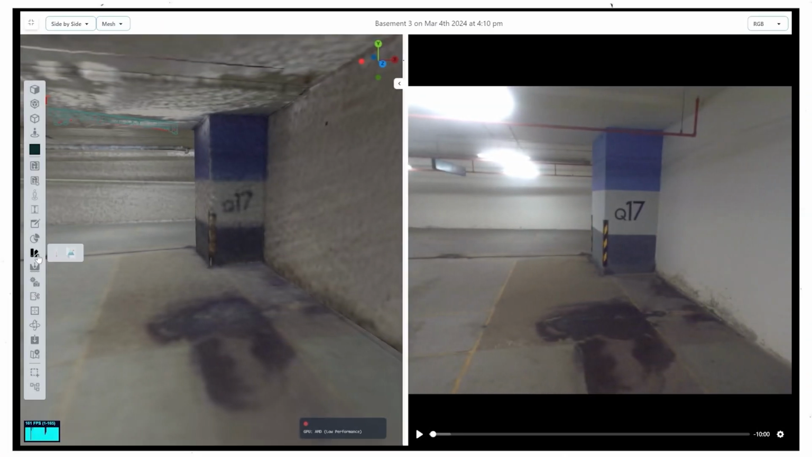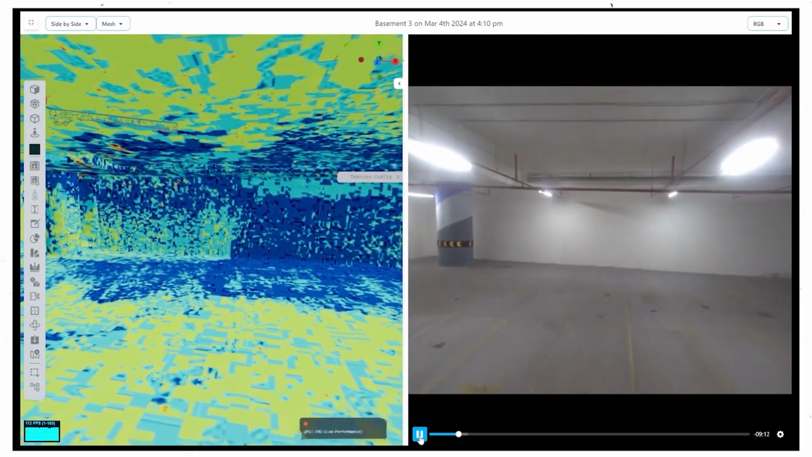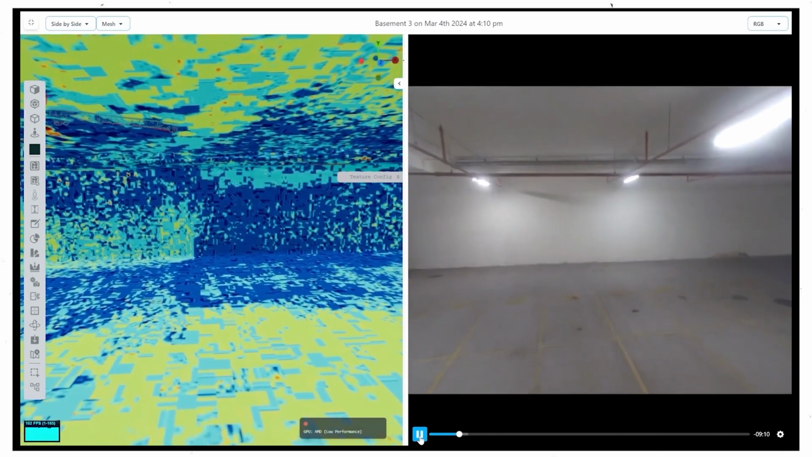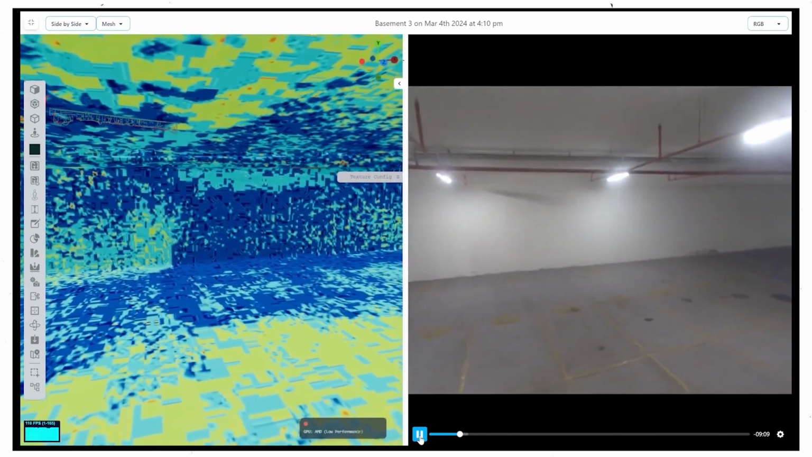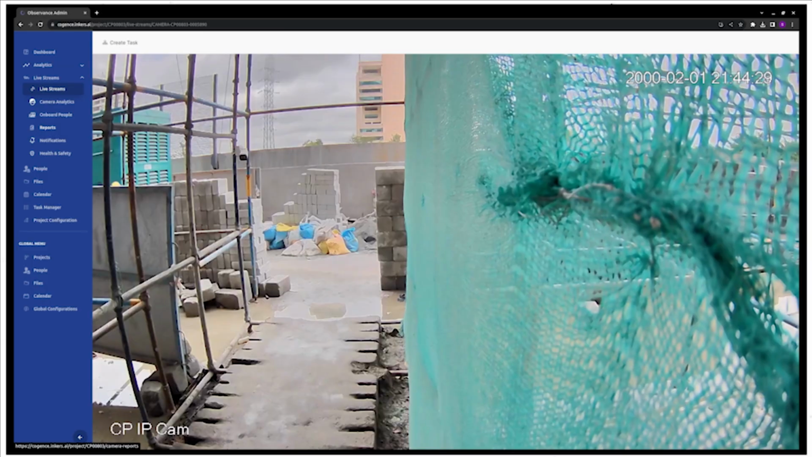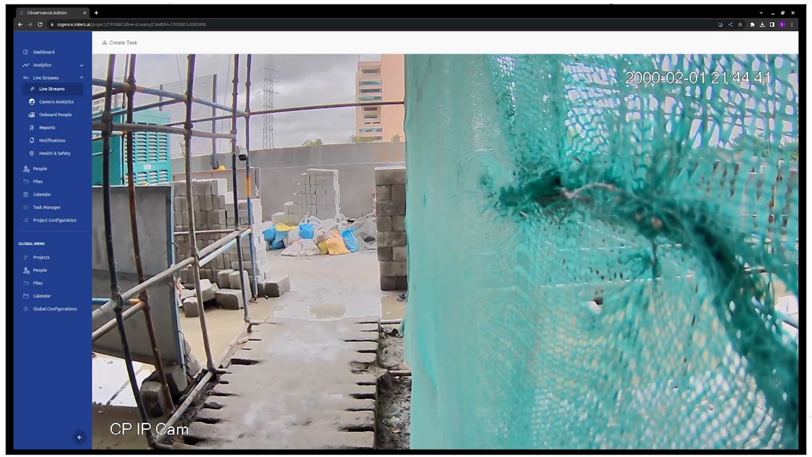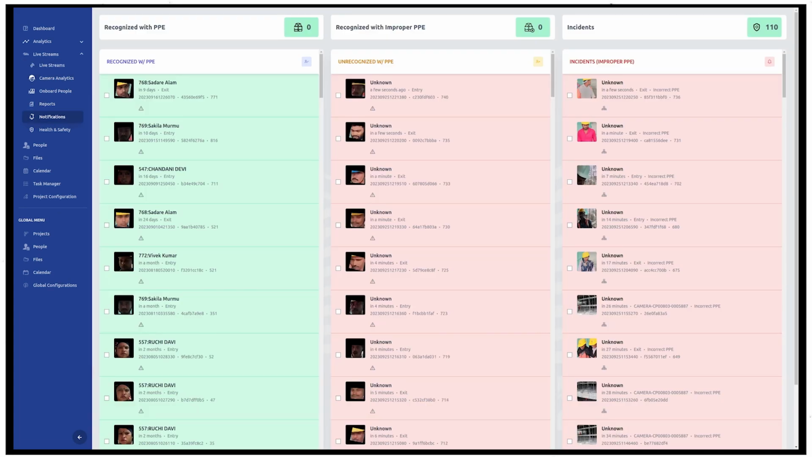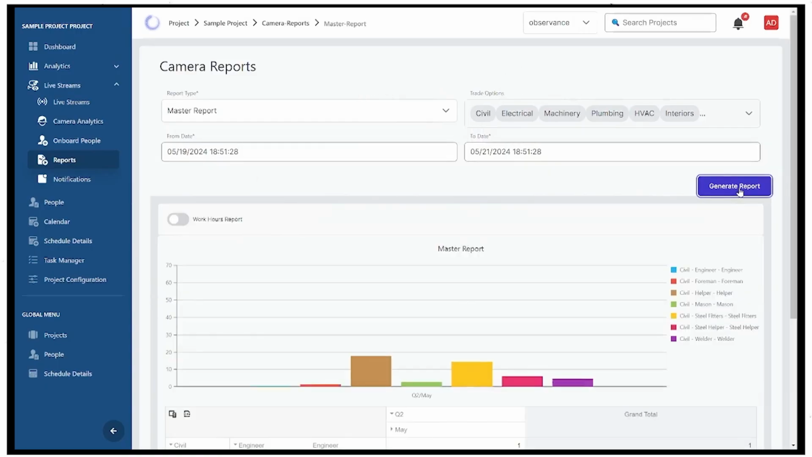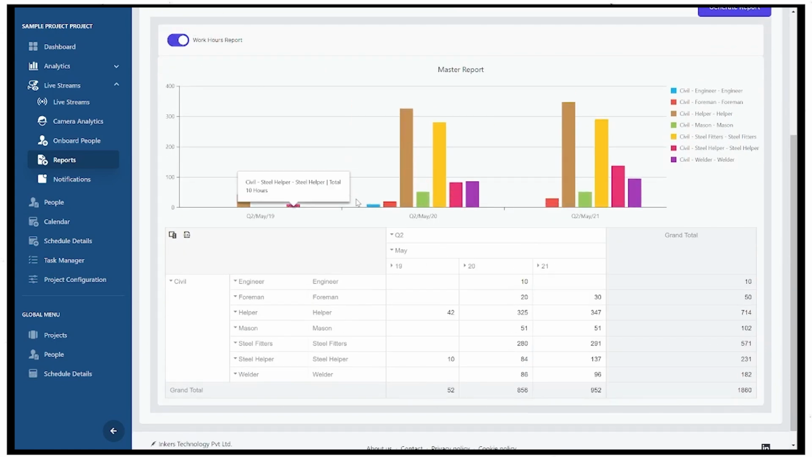But we don't stop there. Observance also employs thermal sensors, providing temperature readings at the time of scanning. This helps identify moisture content and early detection of leaks, critical for quality control. For enhanced security and resource management, our strategically placed cameras at entry and exit points detect workers and PPE violations. The data collected is seamlessly managed through our platform, flagging violations and generating incident reports.